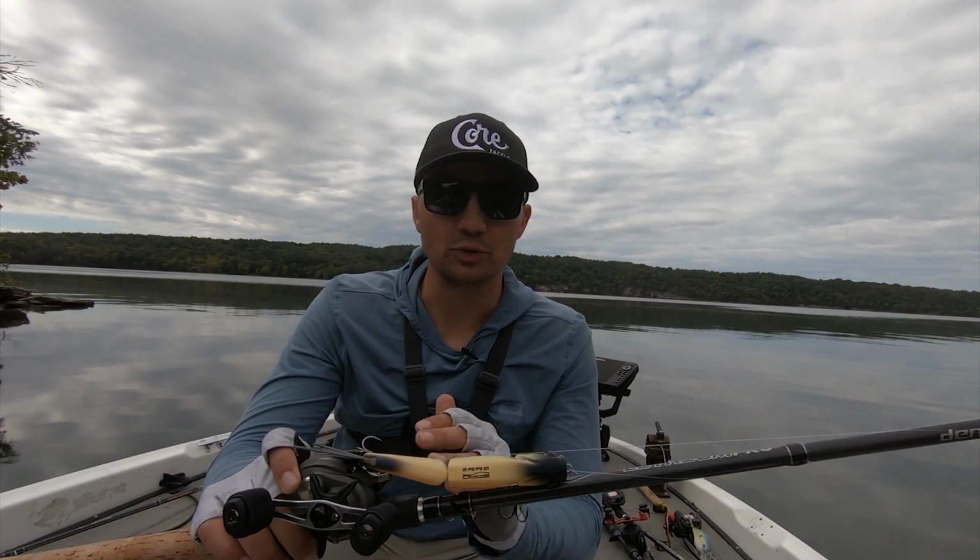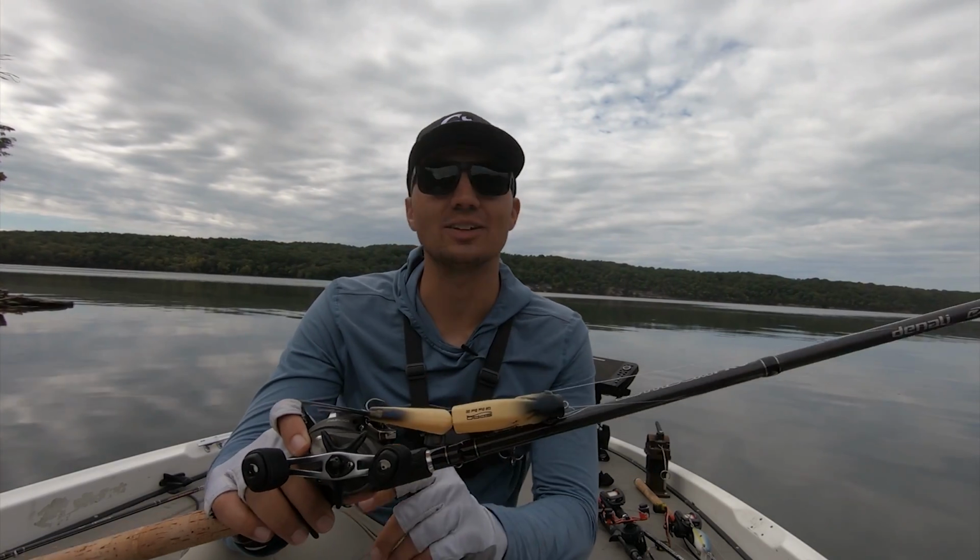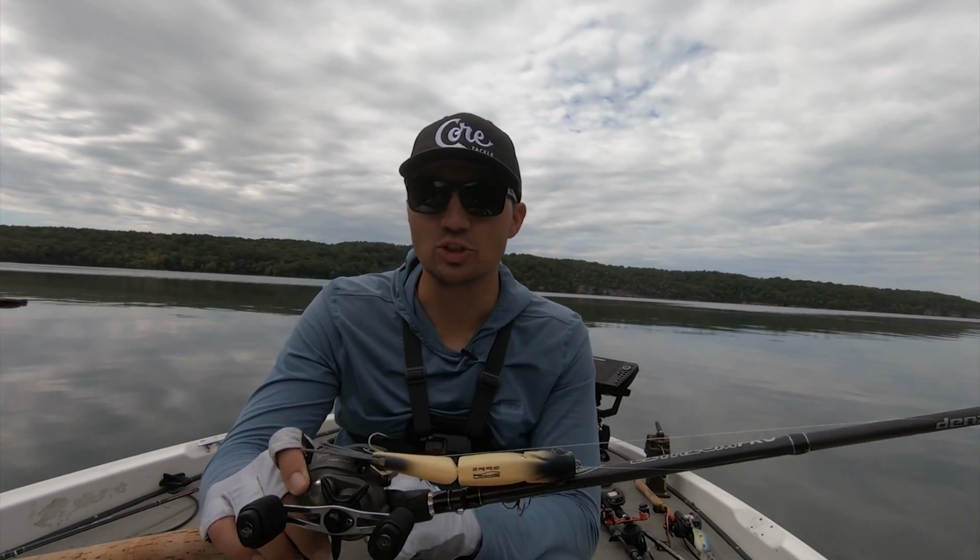So let's try to find some of those flatter main lake banks with that slate rock and start throwing this shad around because the conditions are changing in our favor. We should be able to put some big fish in the boat.